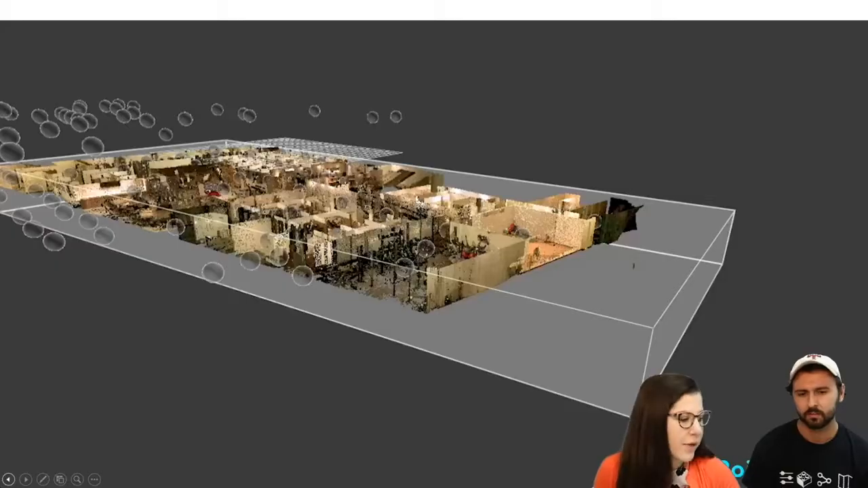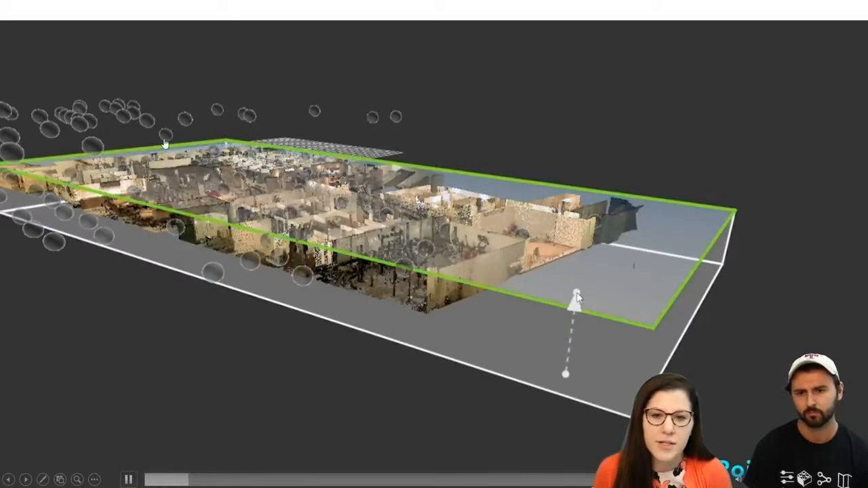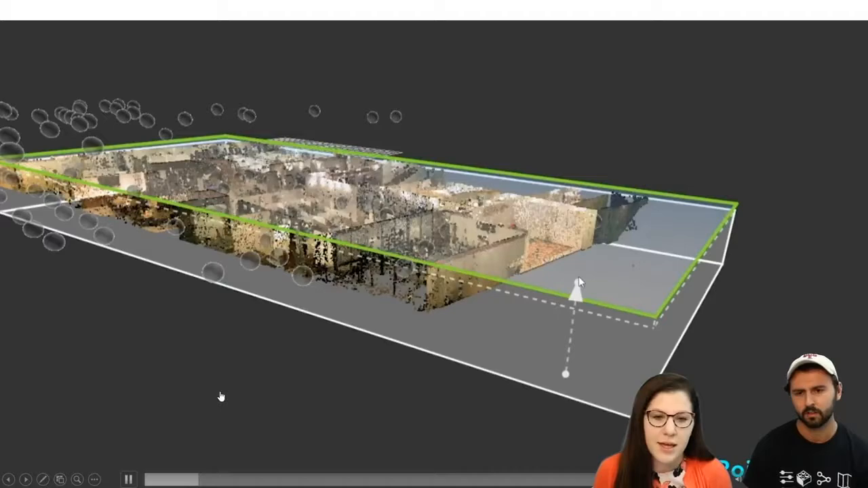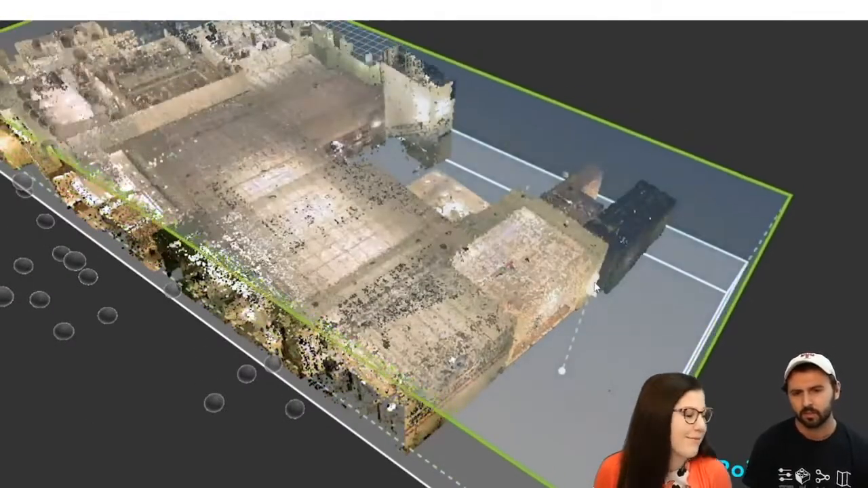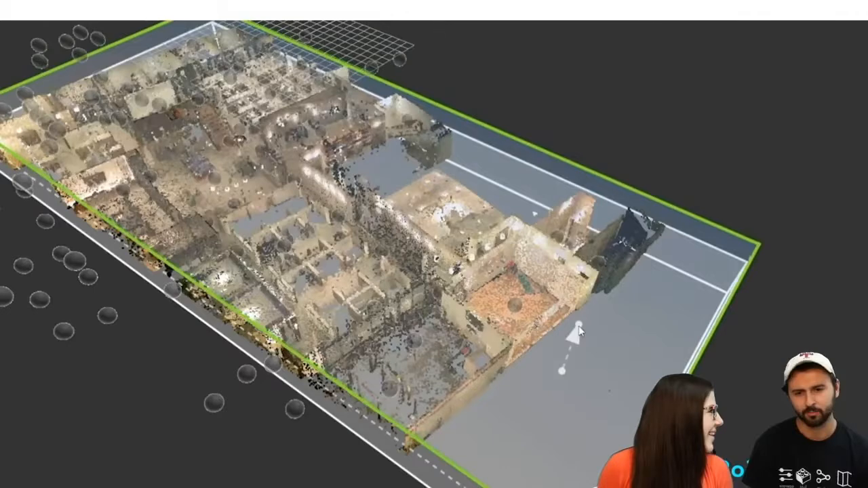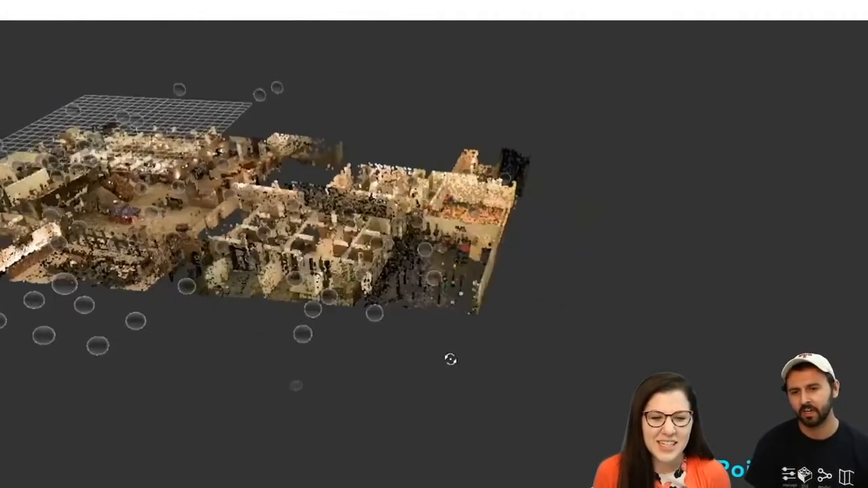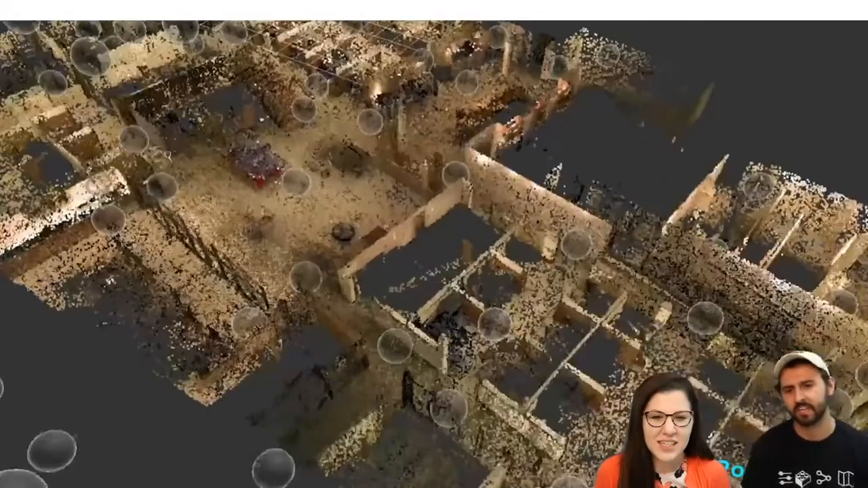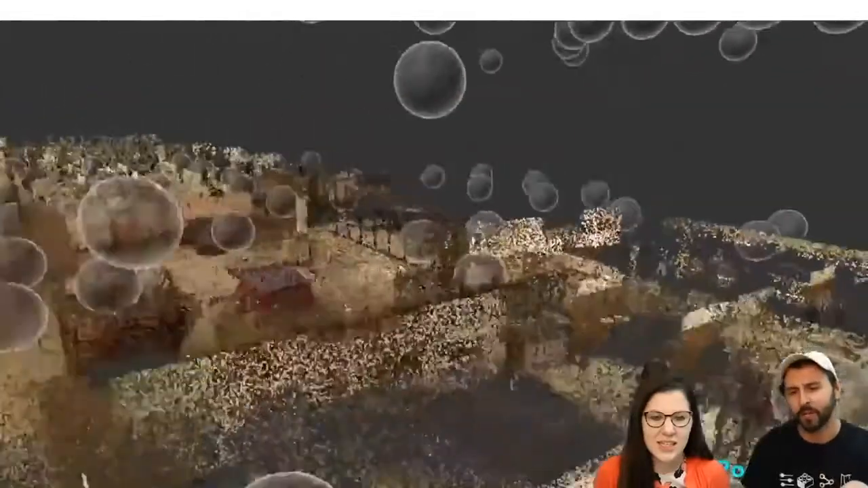So this is a really quick LiDAR scan we did. All of these bubbles you see, those are different scans. So we're just doing some scan sectioning points. Yeah, all the bubbles or spheres that you see are where a BLK 360 scan was taken. This interface you're seeing is Recap Pro, which some of you are probably familiar with.